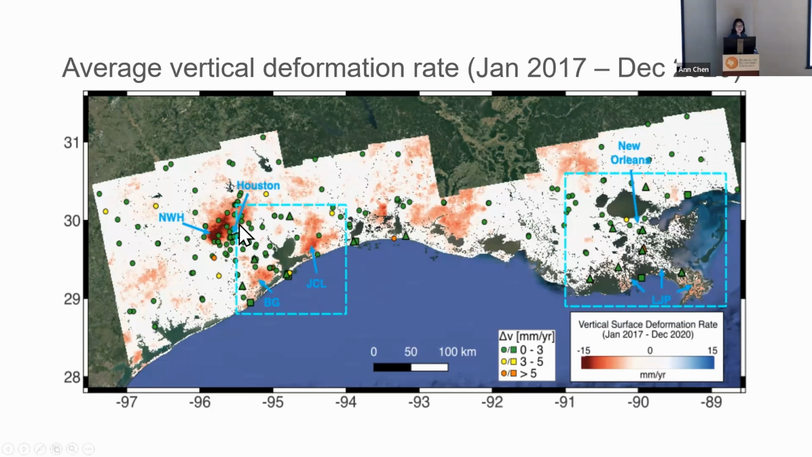So the interesting thing is we did detect this Houston subsidence feature that was long detected, but also a lot of those coastal subsidence near the coastal area where you have a lot of dense vegetation. This map actually is the first time those signatures have been reported.